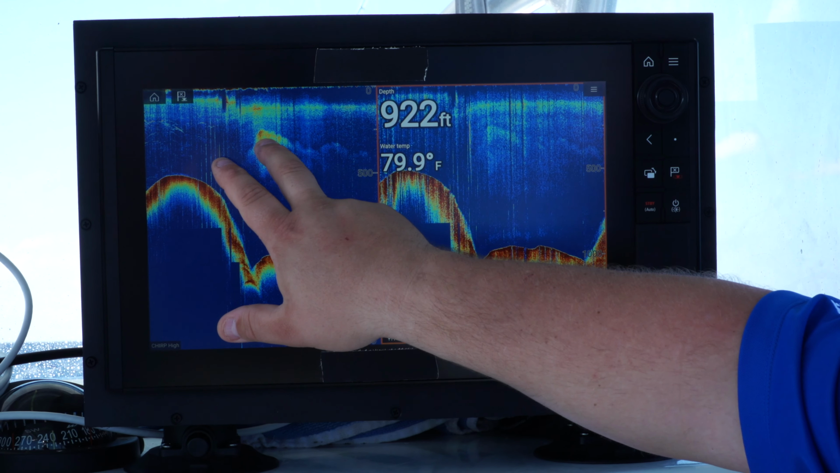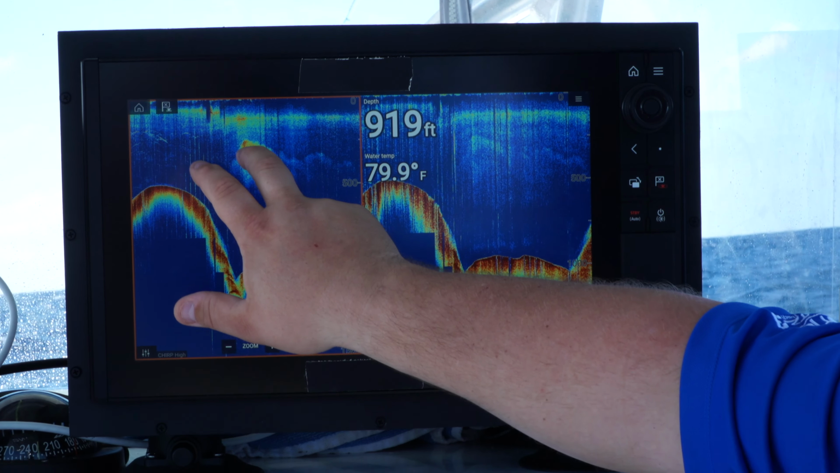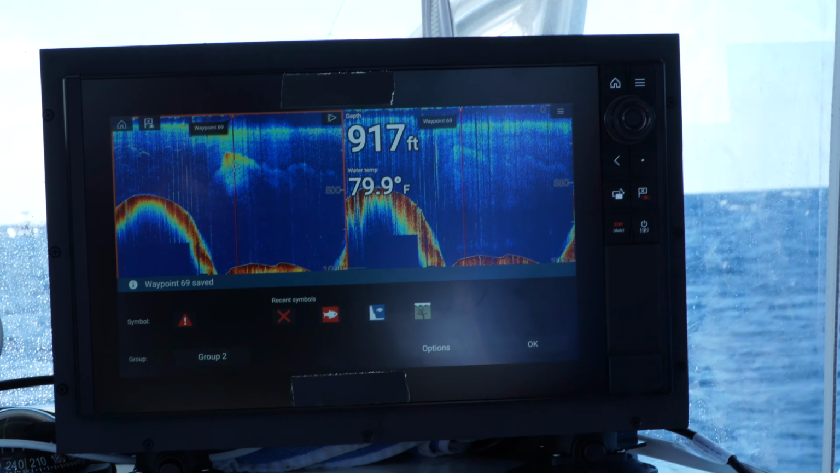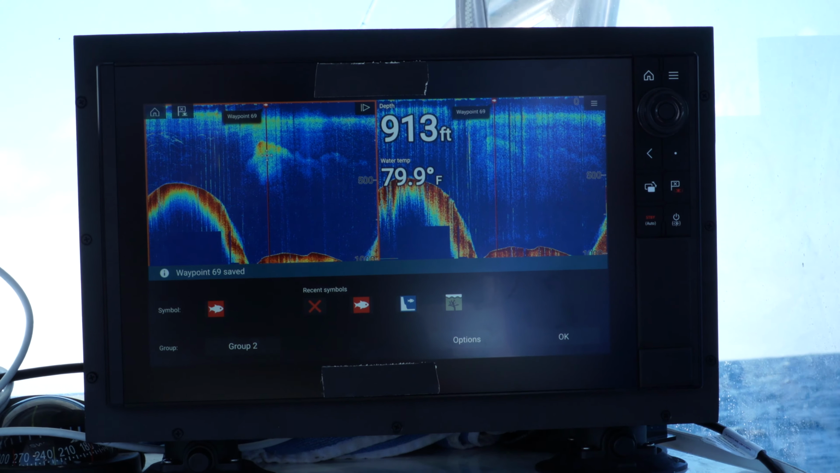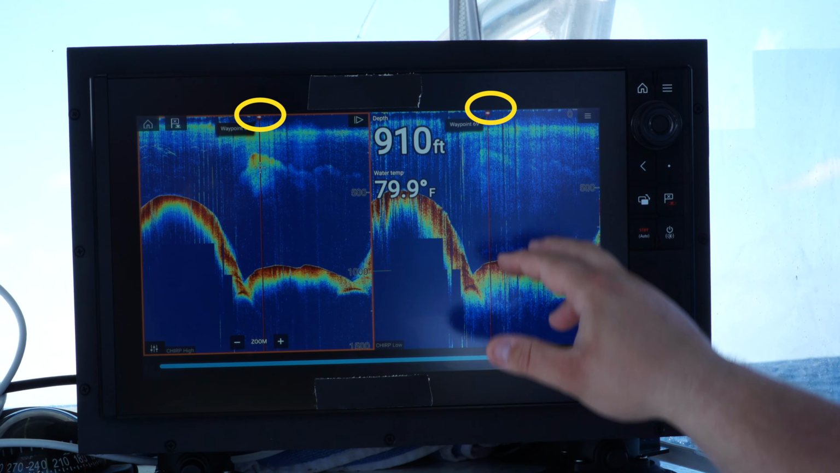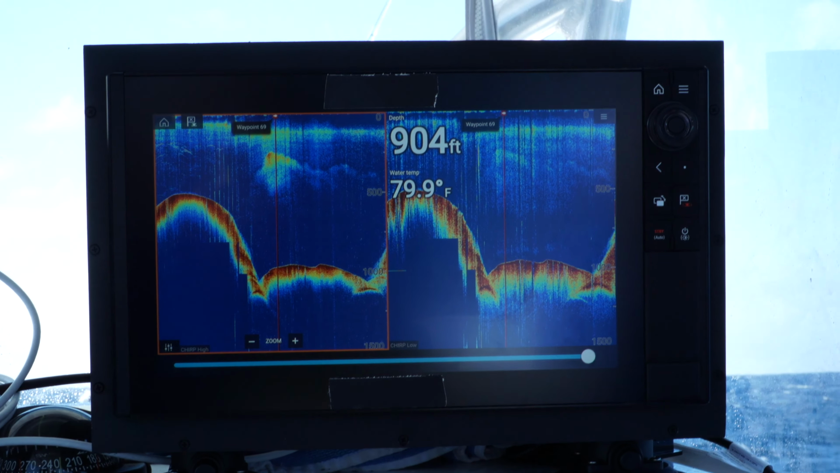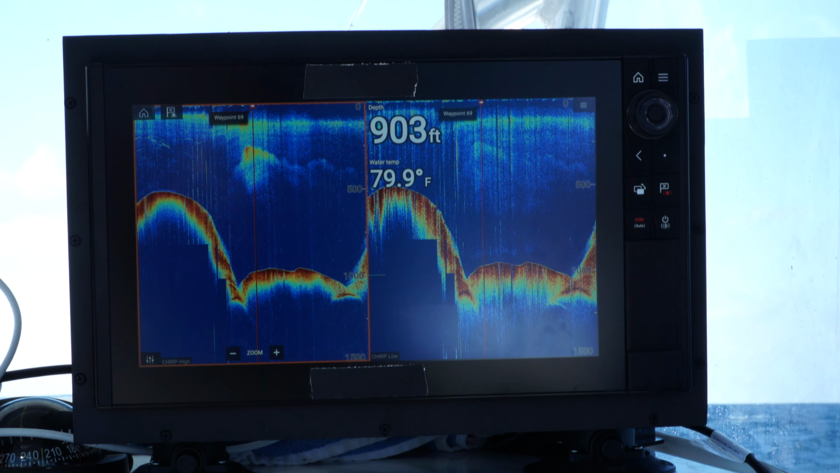What we're going to do is touch and hold on the screen after we make that page active, and we're going to say add waypoint. Now, we're going to make that a fish icon. We're going to say okay. So now that waypoint is always going to be on there, so we have the ability to drive back to it and get on the fish.